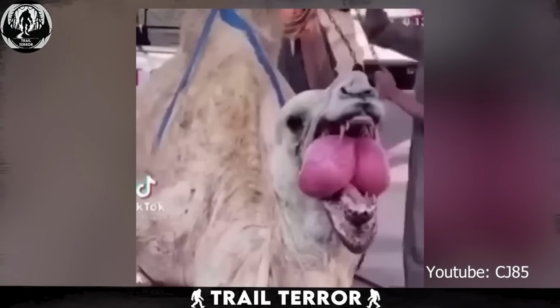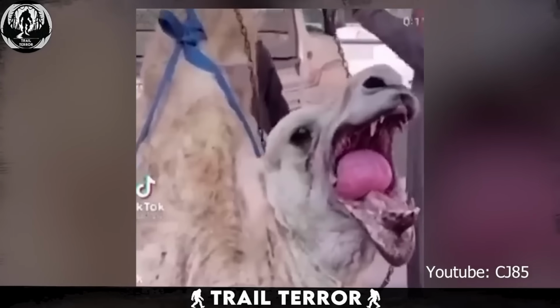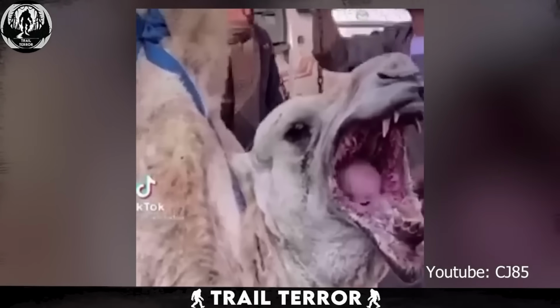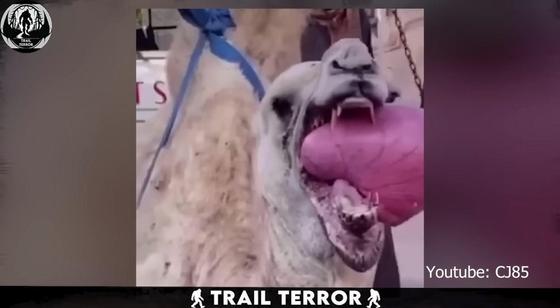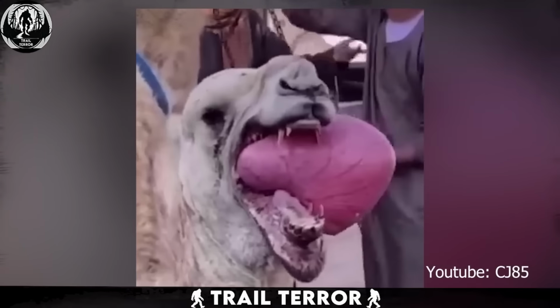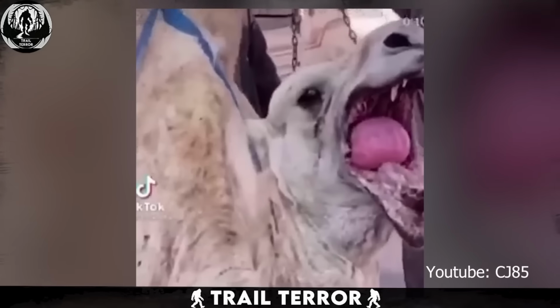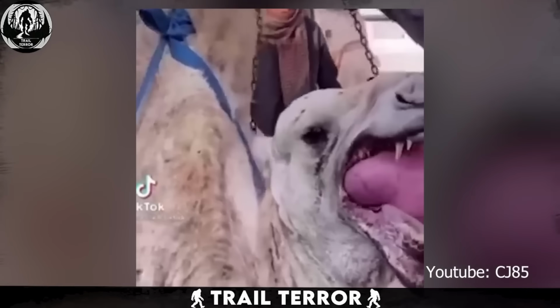This intriguing footage, sourced from TikTok and shared across various platforms, captures a camel exhibiting a rather bizarre behavior. As depicted in the video, a large balloon-like organ protrudes from the camel's mouth, expanding as if it were a lung or some other internal organ. The sight is undeniably grotesque, accompanied by strange noises emanating from the camel.